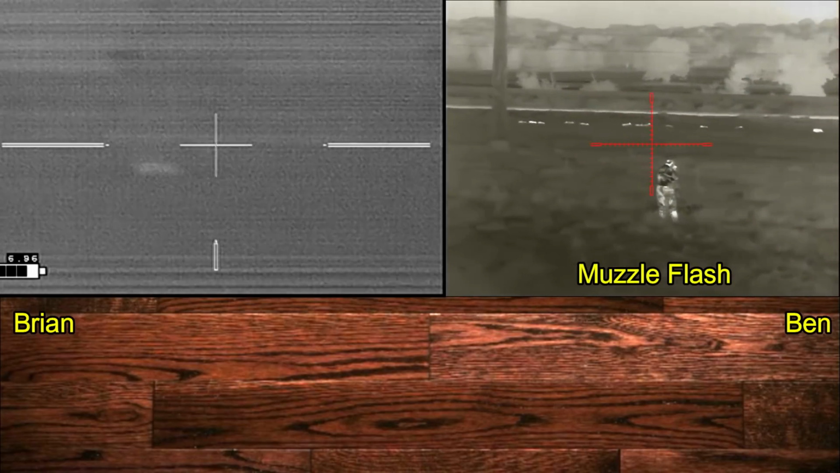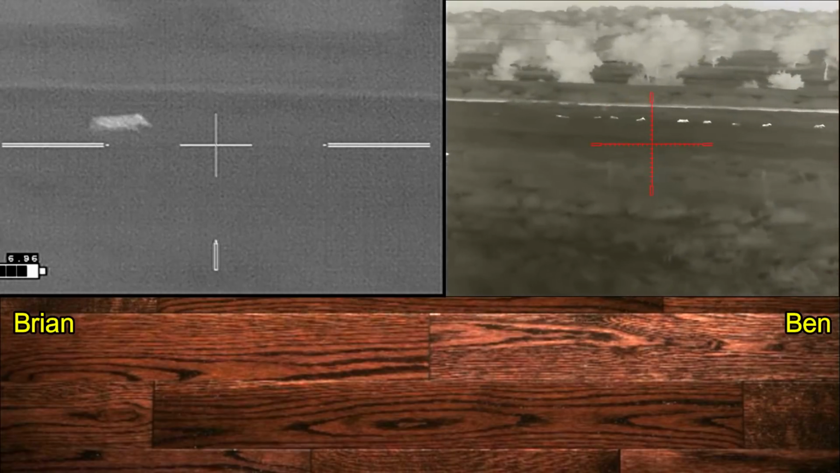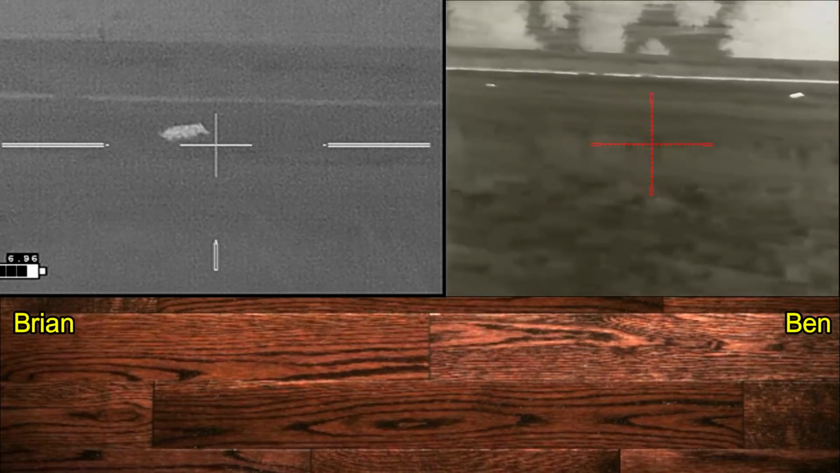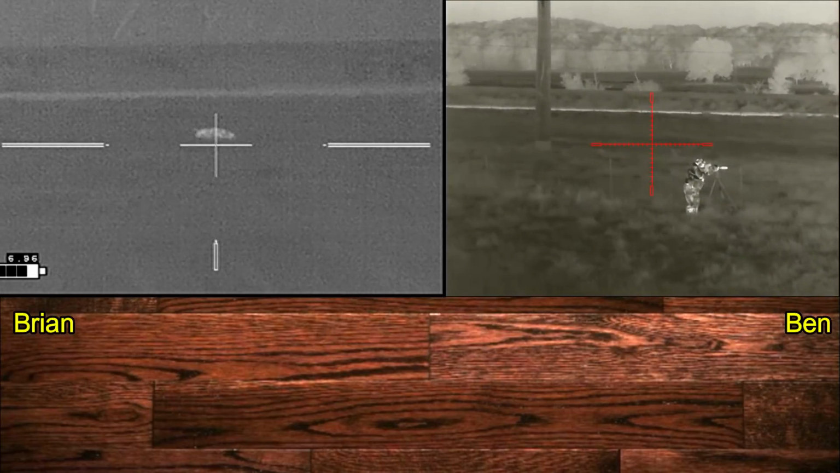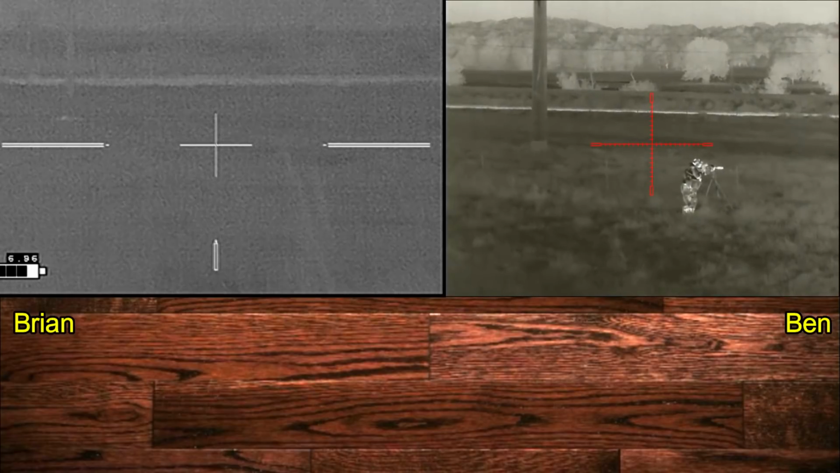Watch for the muzzle flash. I know she's hit at this point. I'm not sure if she's hit once or twice, but I'm waiting for her to slow down and stop. There we go. And then she actually collapses.